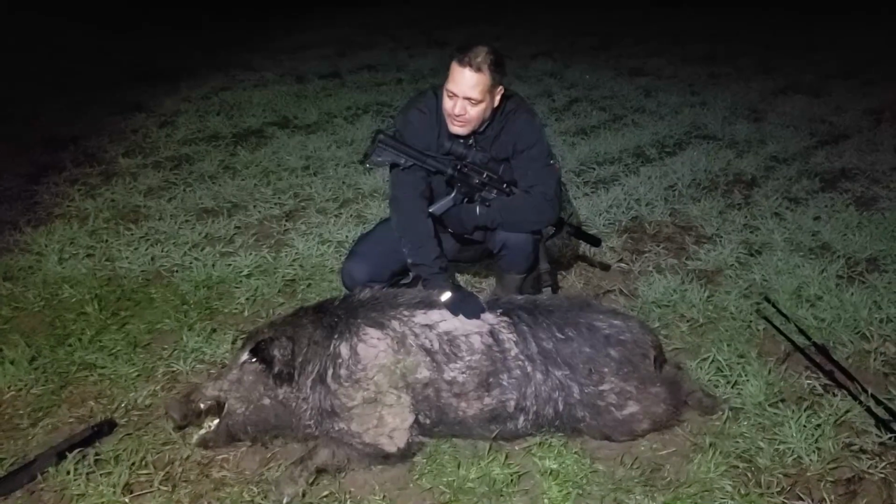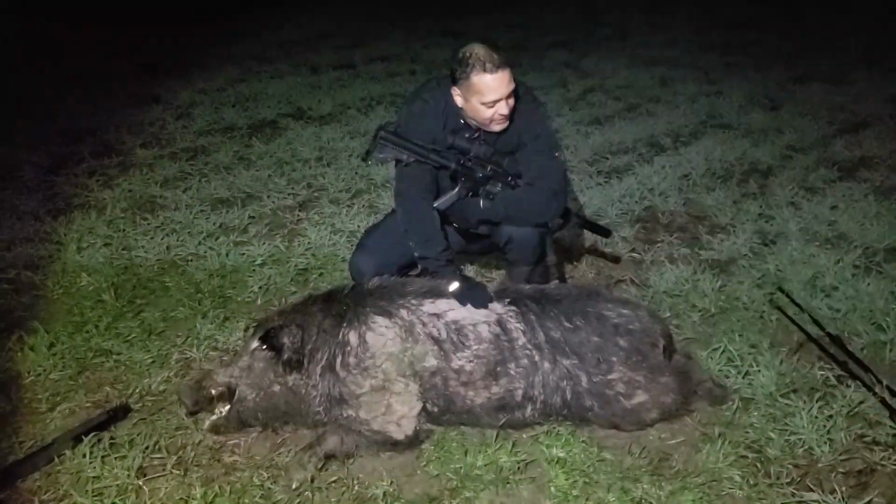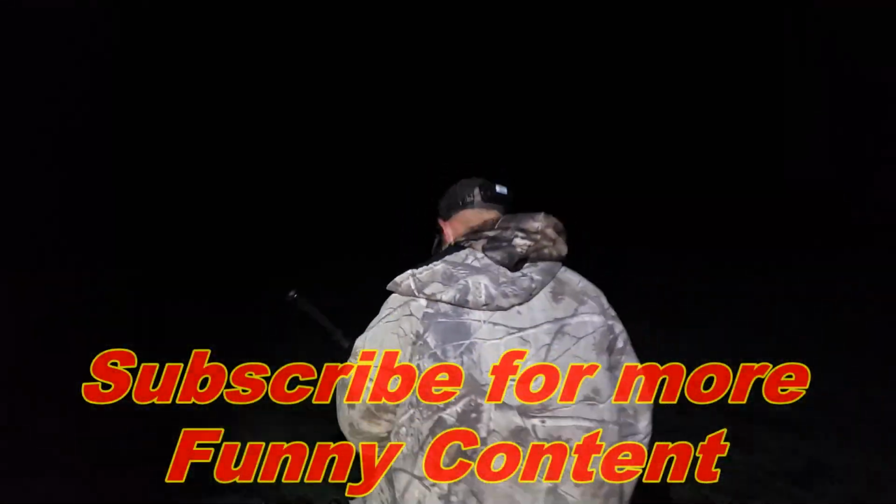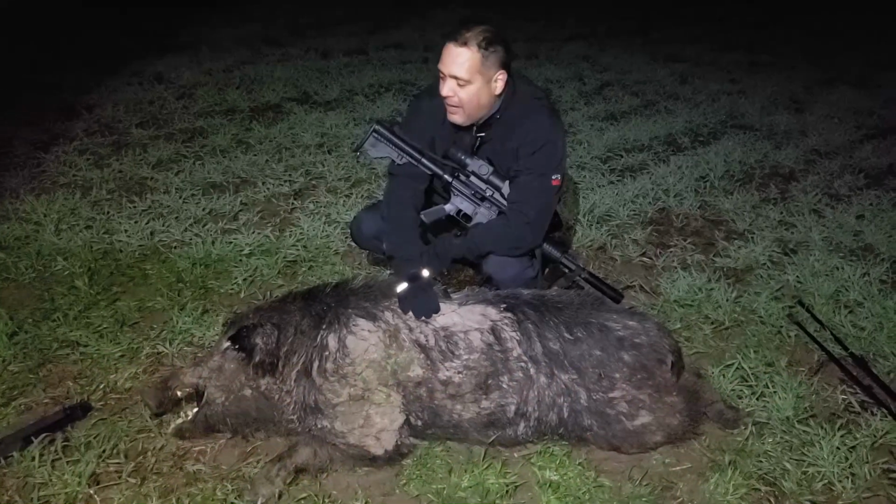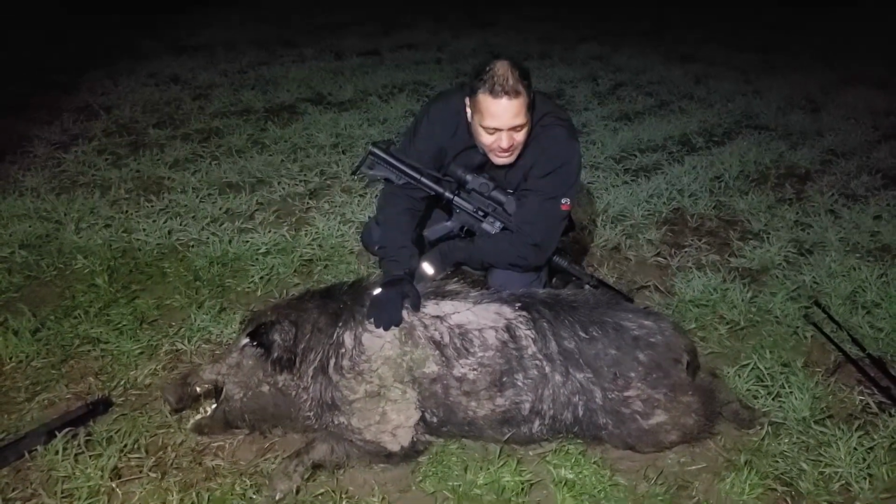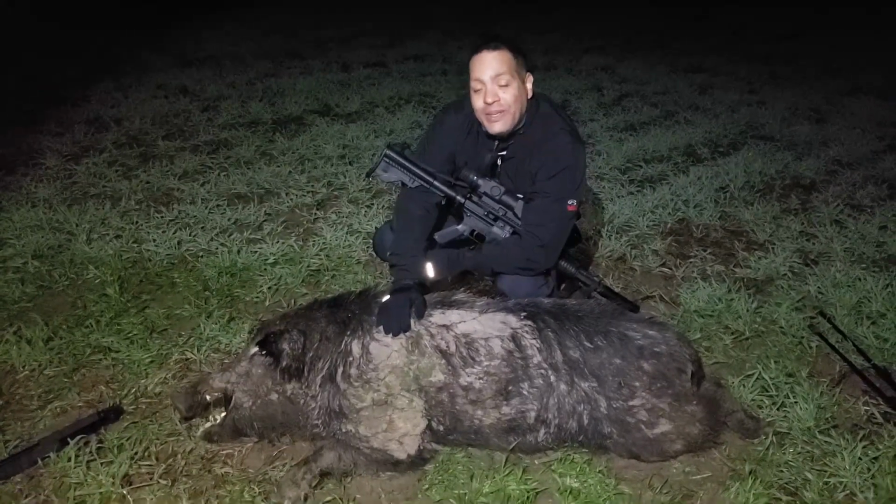Well, this Puerto Rican dude took me out here. See, the gringo gets no credit around here. It's awesome. Well, it was actually this gringo who helped me shoot this pig down. We shot him together, actually. It was a nice shot. It was a nice hunt. It was excellent. My first time, actually, to tell you guys the truth.